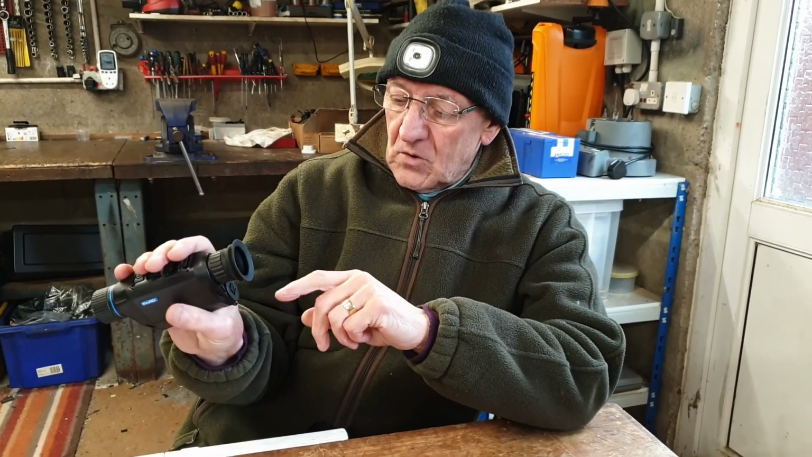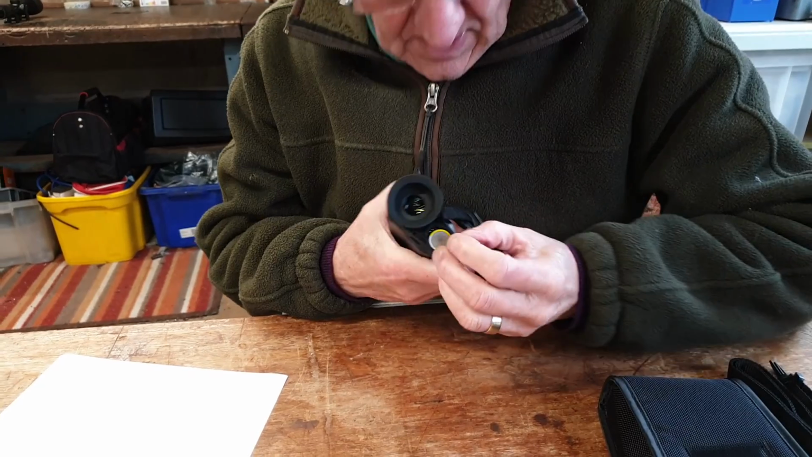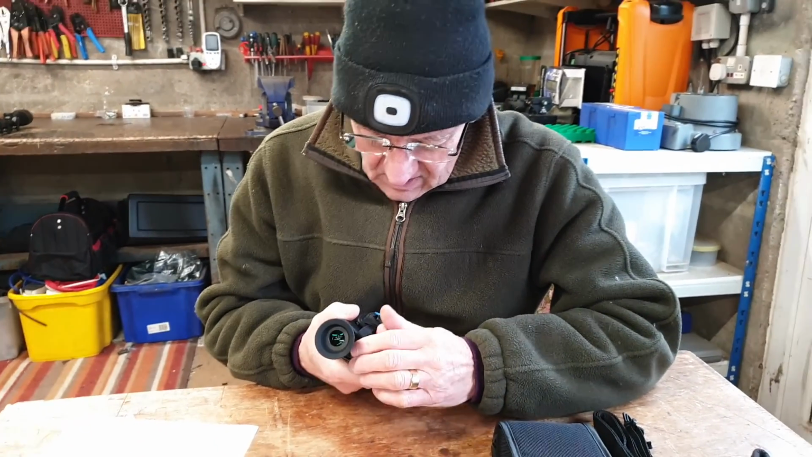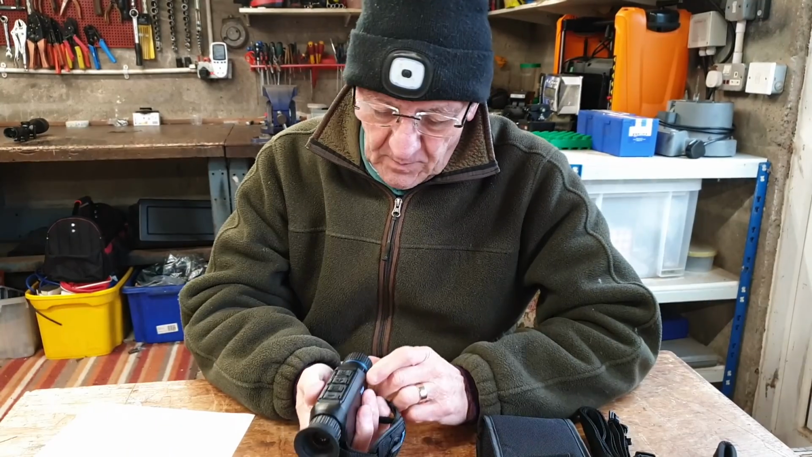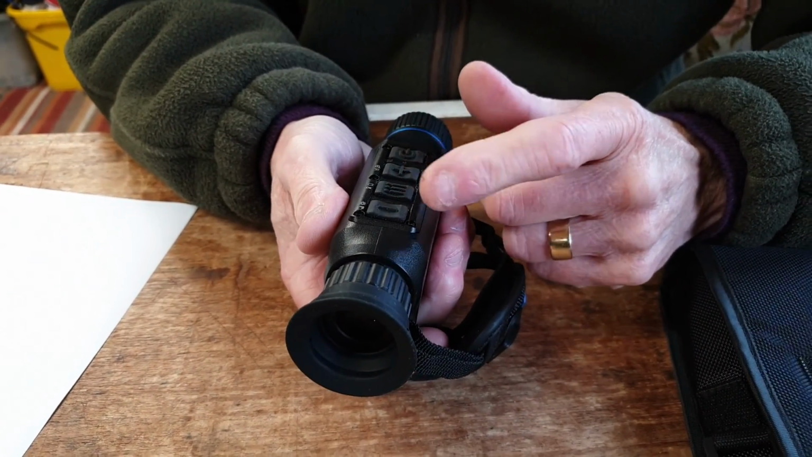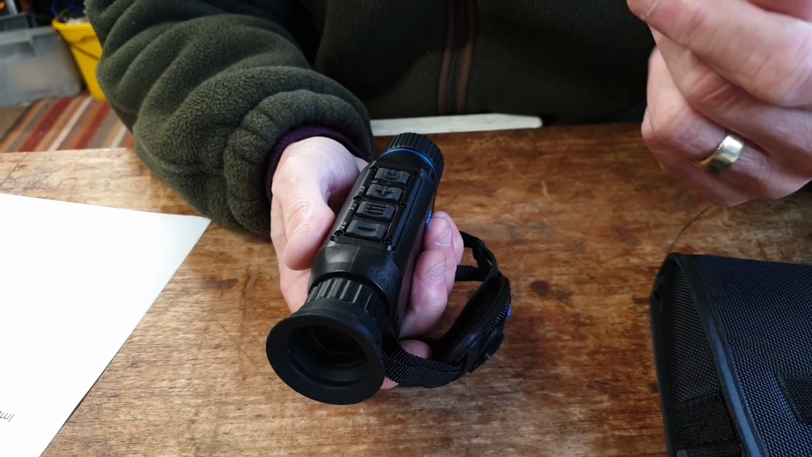Brilliant. Also, it runs on a single 18650 battery. It's switched off just now, so just flip that cover down and you've got your 18650 battery, which again, to me, is a big thing. Industry standard, isn't it, really? Industry standard. Push it closed, slide the latch up, and that's you. Four buttons in the top: power, and the other three all have multiple functions depending if you're in the menu. You've got colour palettes, you've got digital zoom, you can record. Pretty much all the standard stuff you can do with it.